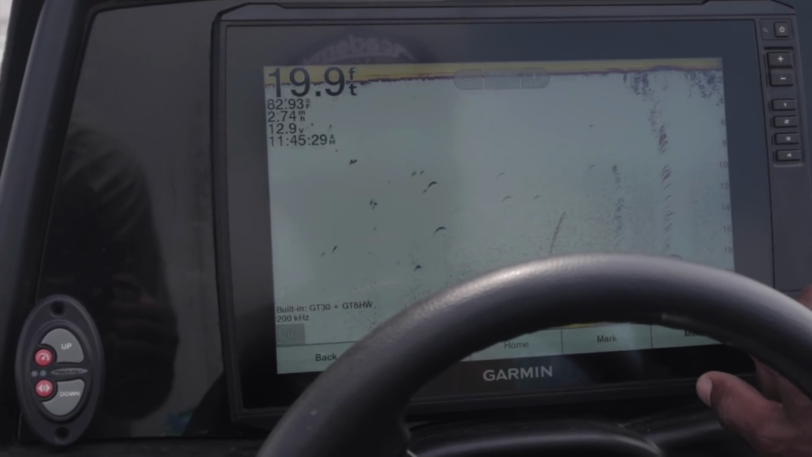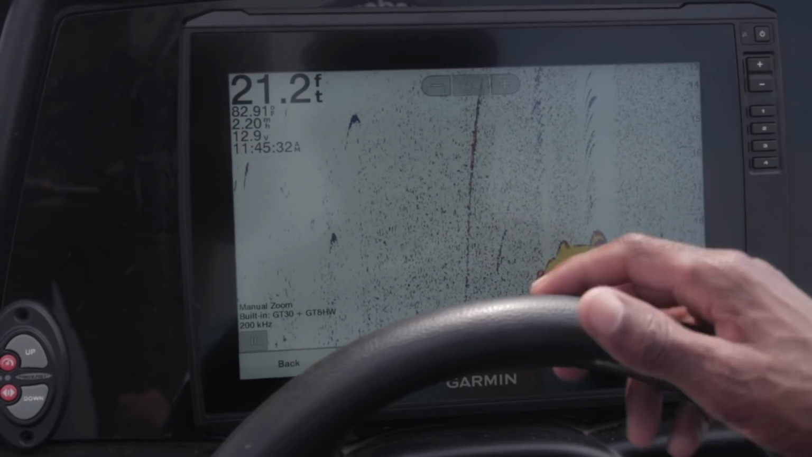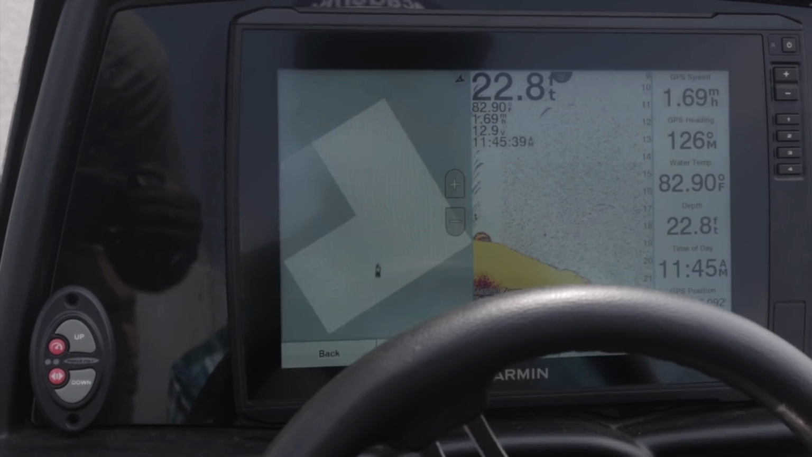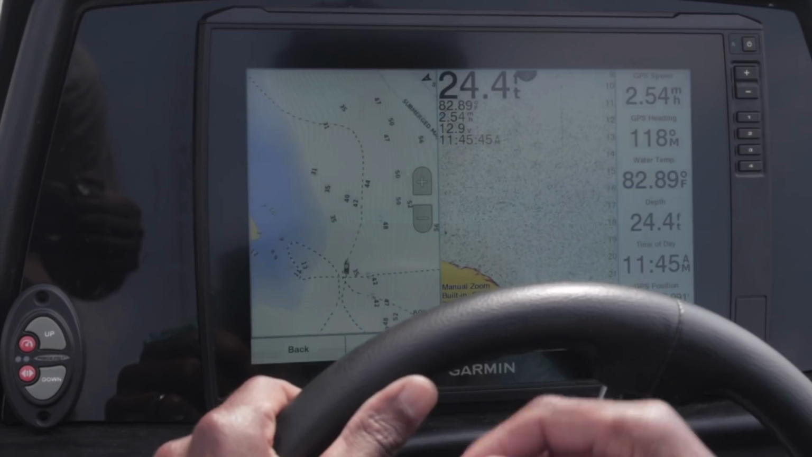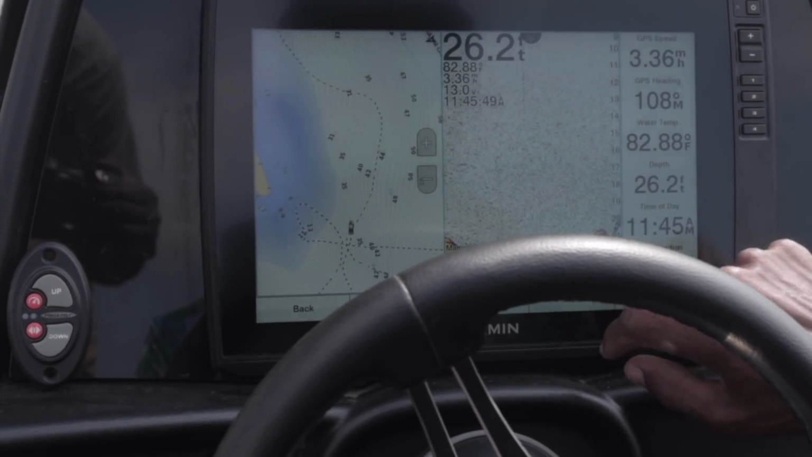We'll go to 2D sonar. See that little bit right there? That's probably just a little bit of brush right there on the bottom. Okay, I'm just going to zoom back out to normal. I don't really see much on this point. I don't see any food, just a little bit of brush, not a lot. And that's not necessarily bad.